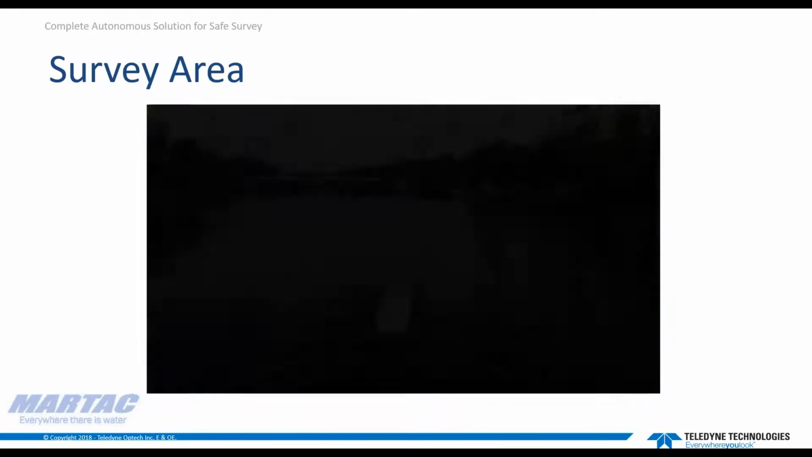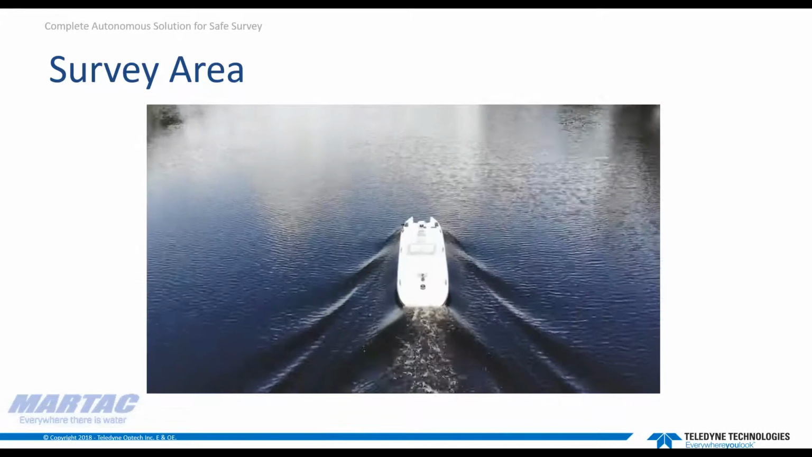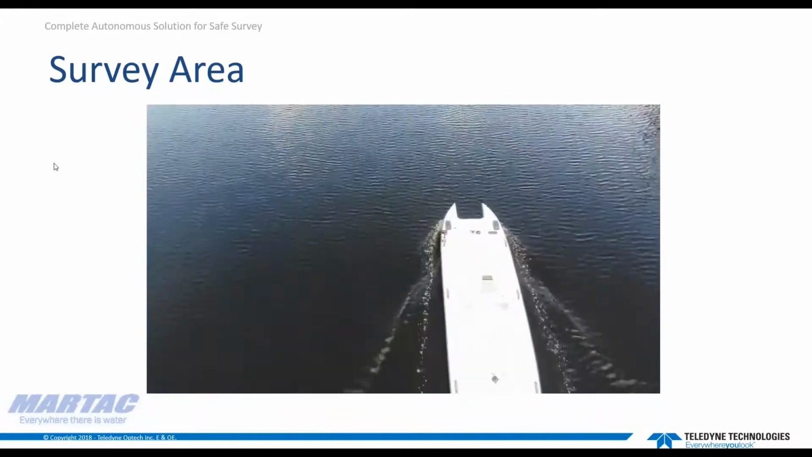This is just one of the scenarios, of course. There are many applications where this technology can be applied. I'll come back to that in a second, but for now, I'll go through and show you our setup for today.